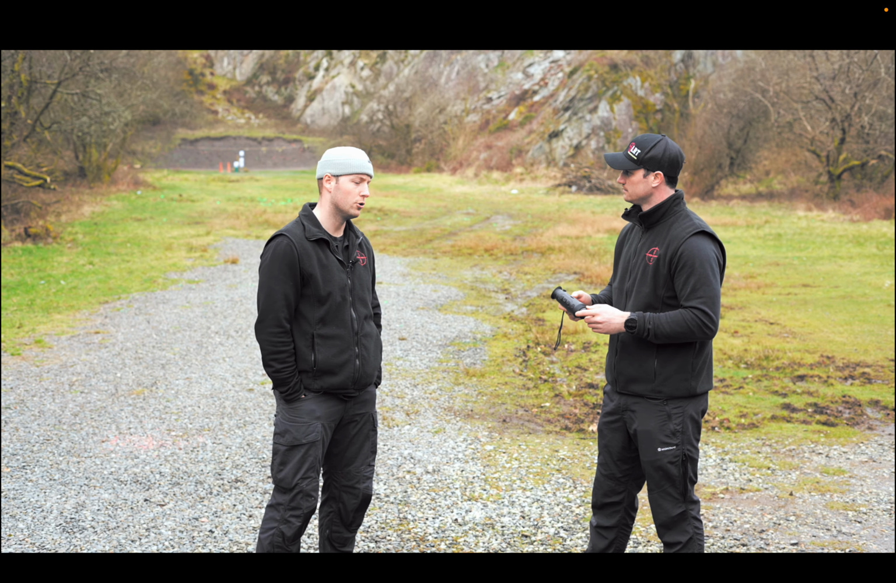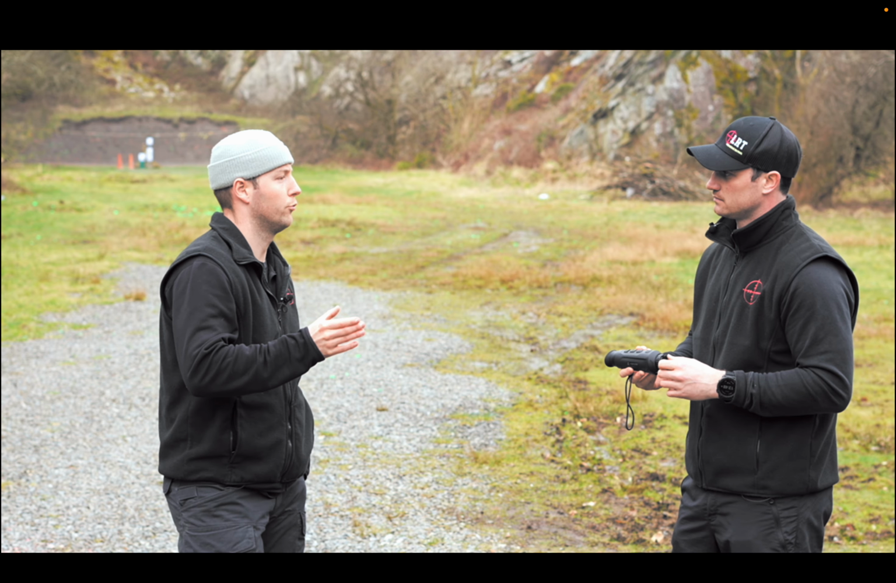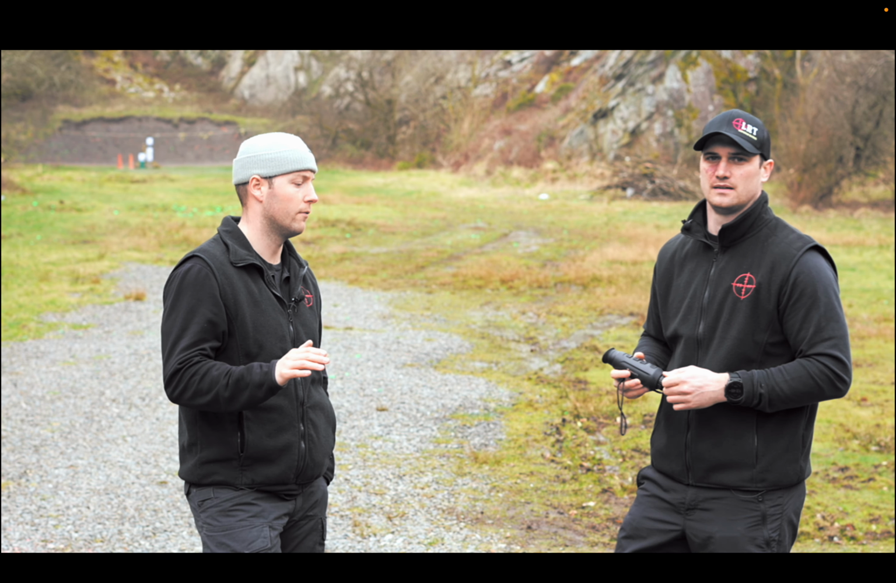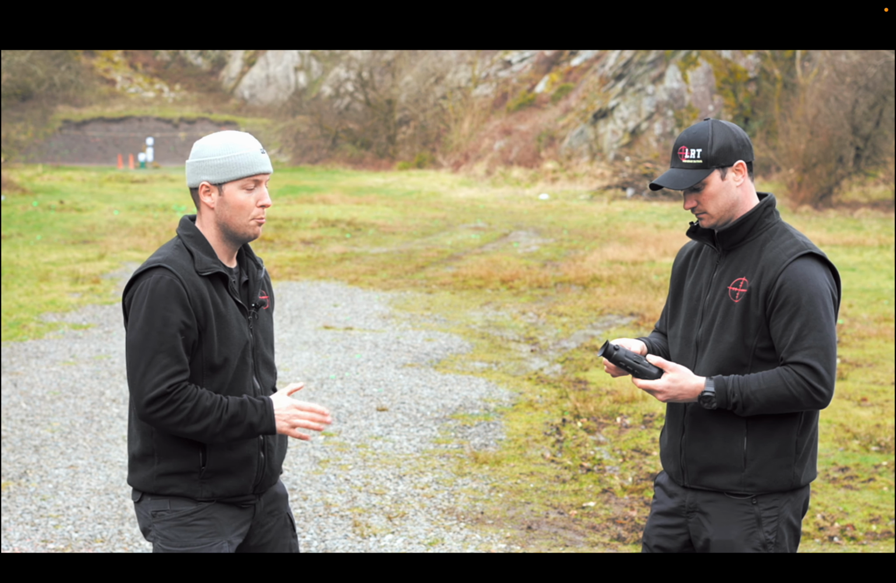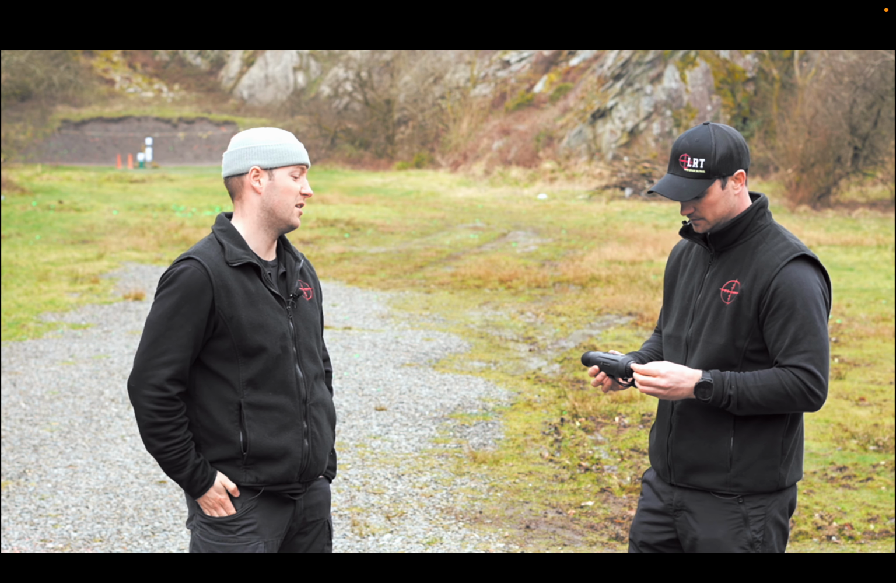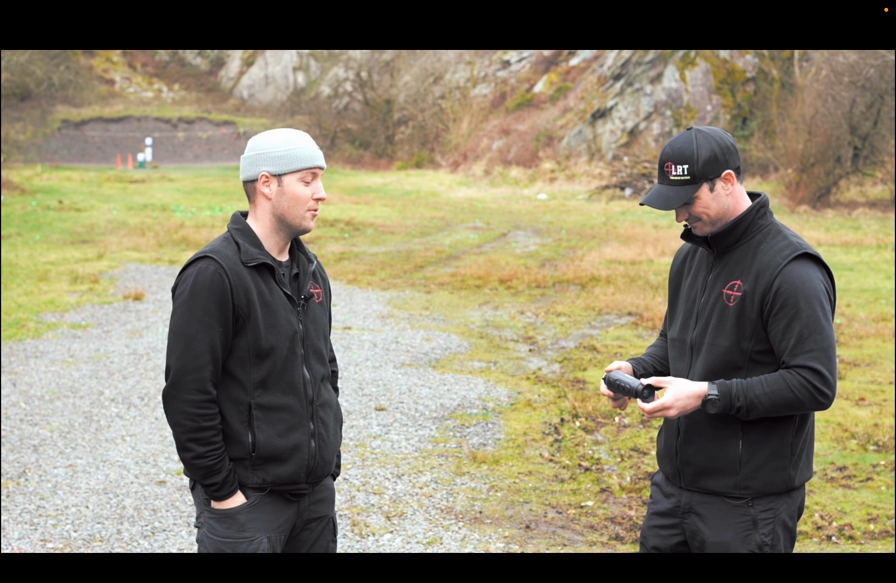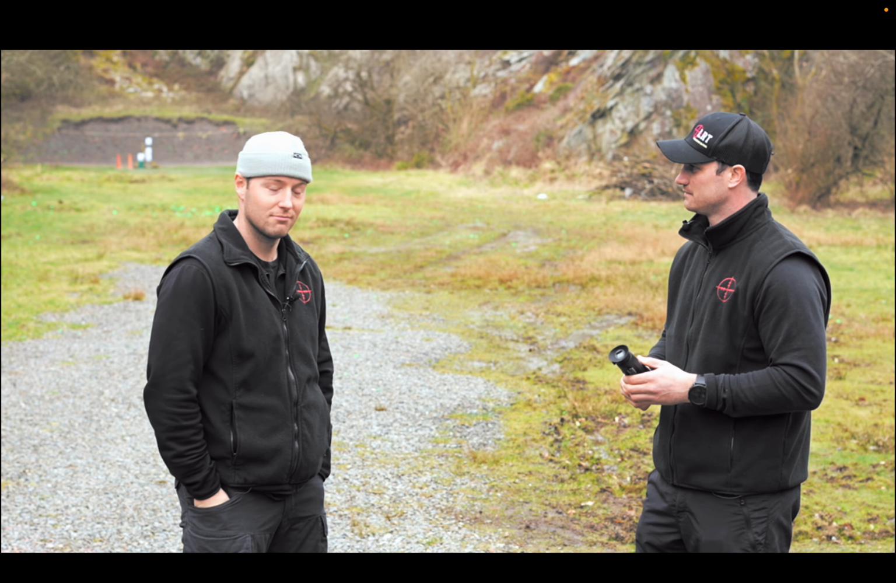I think battery life is really good as well. I was using it pretty much all night. Again, it was automatic power off. I was being as conservative with the battery as I could, but by the end of it, I think I used one bar. Yeah. I took a spare with me anyway, just in case, but I didn't need it. So yeah, for a night out, it's good to go.